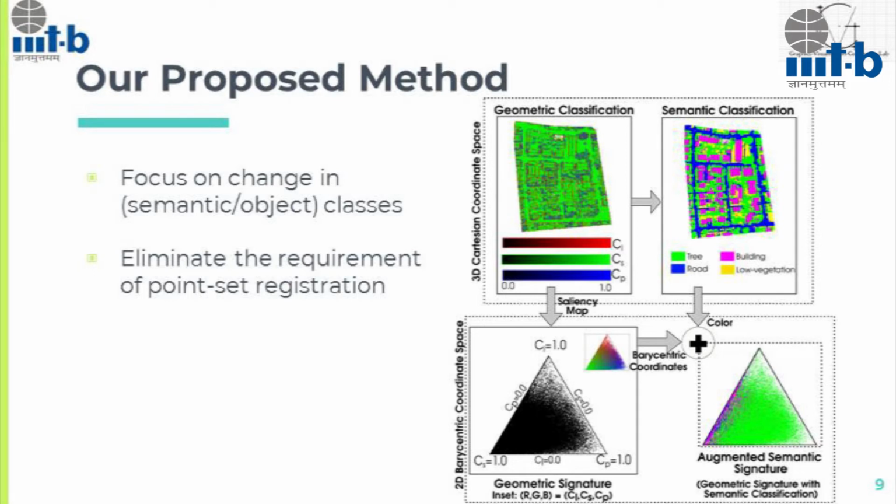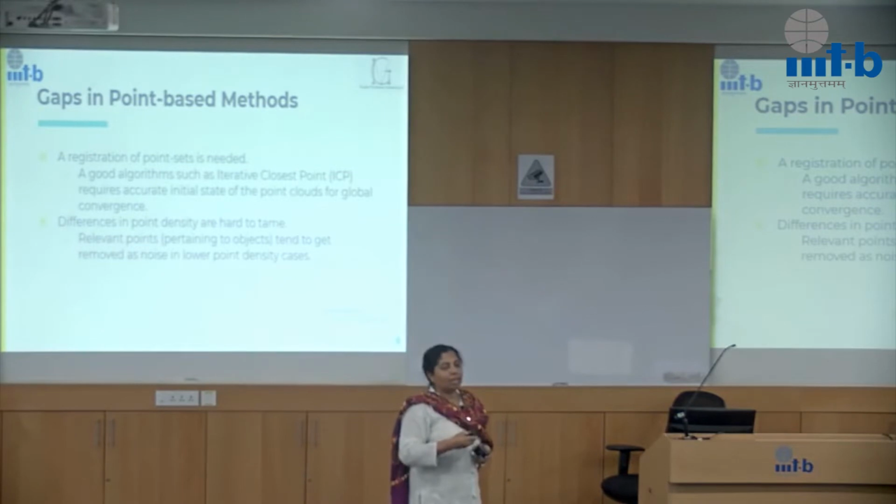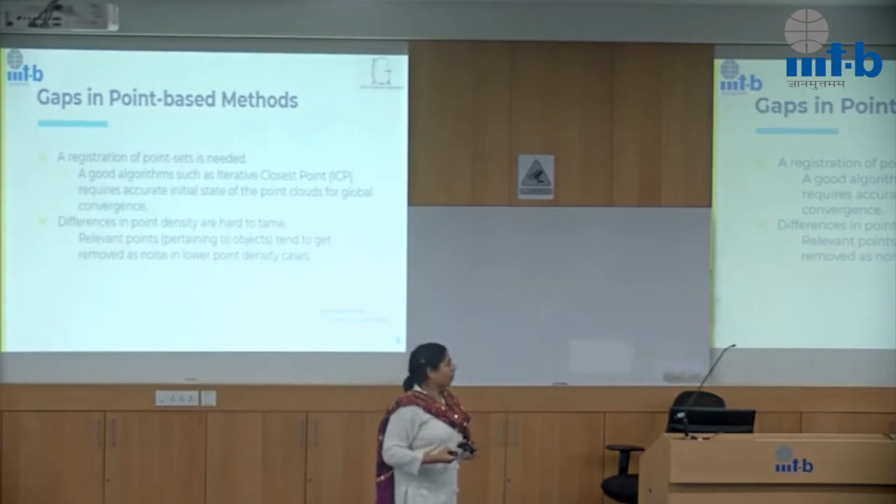So let's look at what the gaps are in these kinds of methods. Typically, when you are using methods for understanding change in LiDAR point clouds, just like in any other point cloud data that you would encounter in geometry or computer graphics, the first thing that anybody would do is registration. Registration just means that you find a bunch of landmark points in one point cloud and make sure that you correspond them to the same set of landmark points in the next point cloud, and then match everything else around it. That's essentially what registration is.